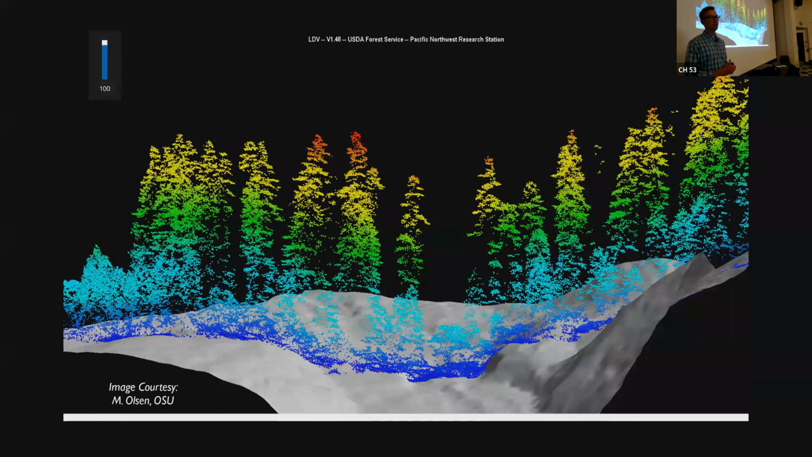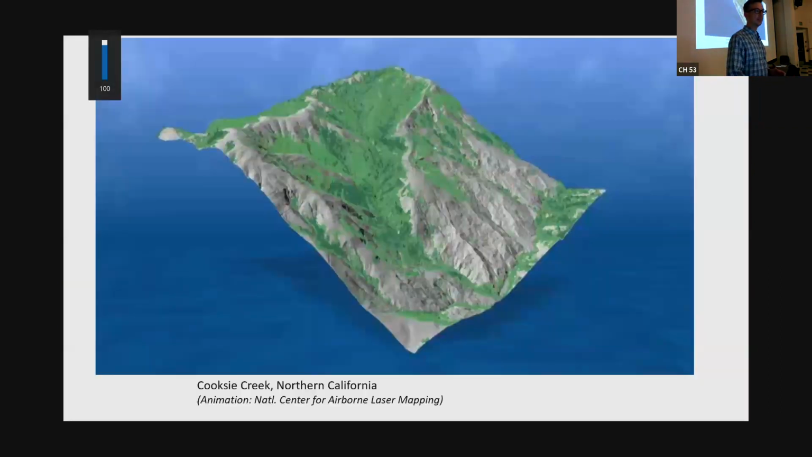So not only in Oregon do we have this LiDAR-enabled depiction of the surface of the land, really high resolution almost all over the state, we also have everything else, including forestry, trees, and so forth. So it's a resource for all of these fields.